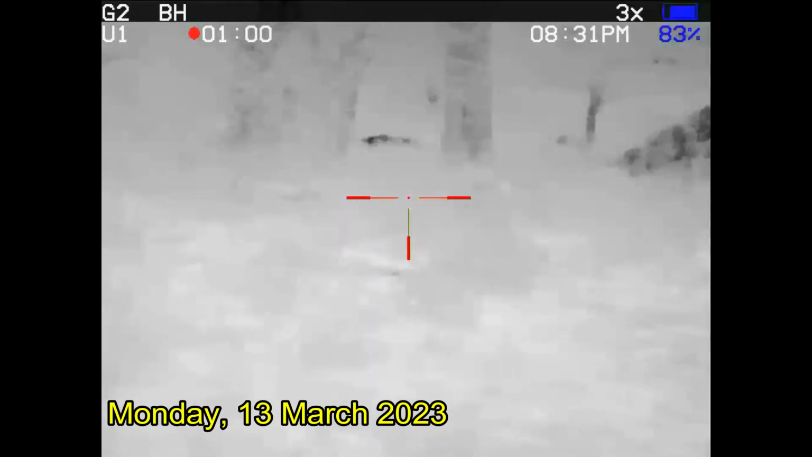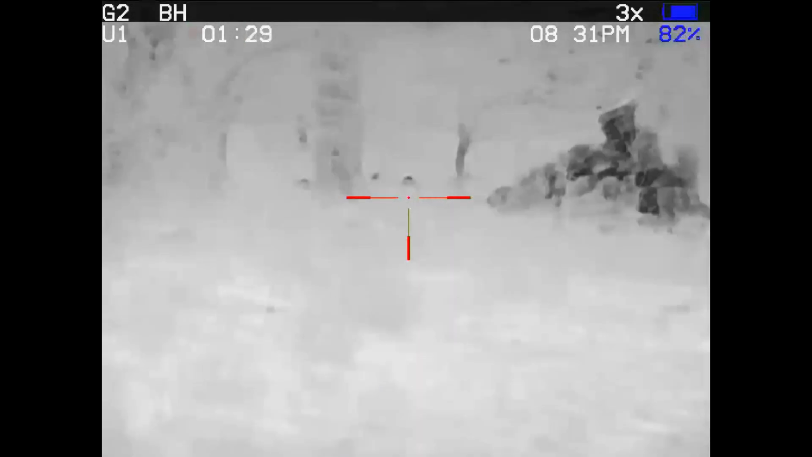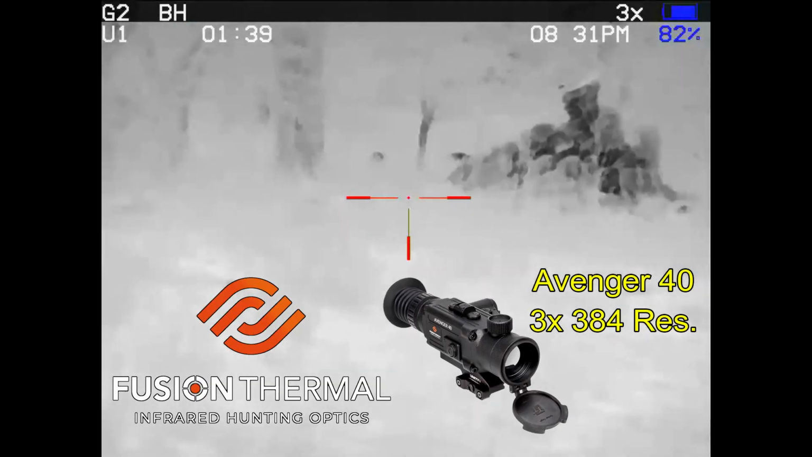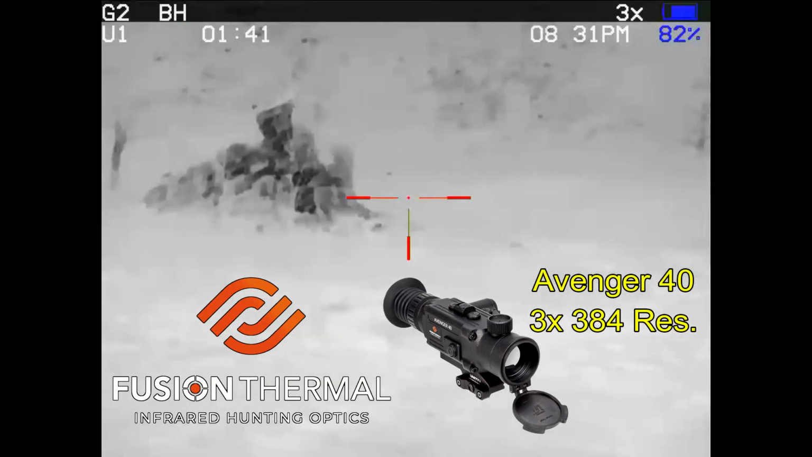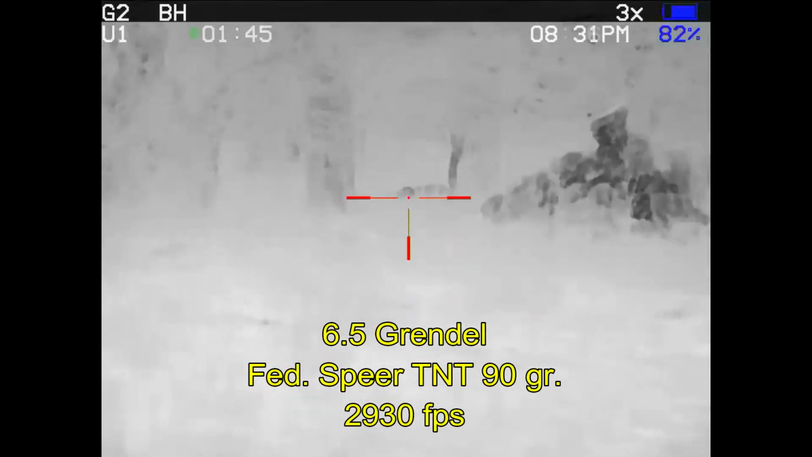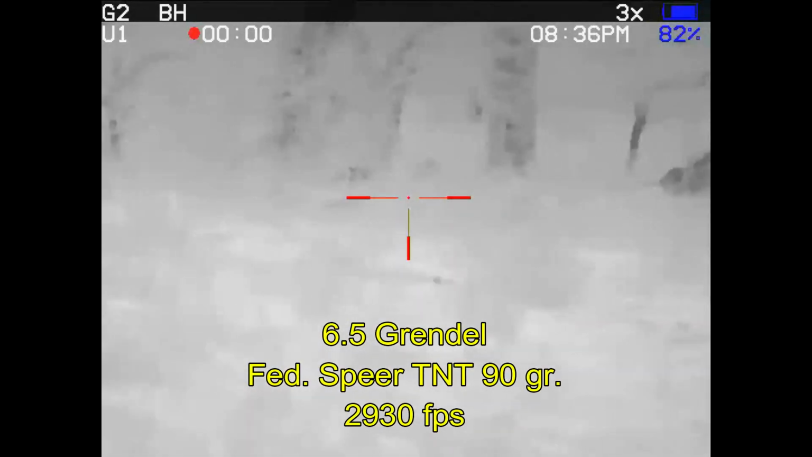Now at this point I know that these are hogs. I've been watching them for about 5 minutes as they come across the hill on the other side of the road. And right now, I can't tell for certain if they're on this side of the road or on the other side of the road. It is a road that runs through the property of the landowner. And I'm waiting for them to get out in the open in this area. But they're just back in the sticks.